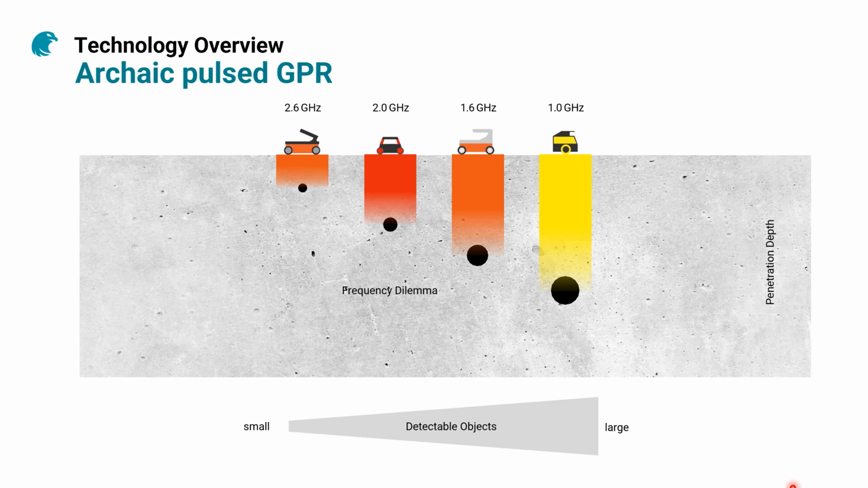For example, over here, you can see that you can penetrate deeper, but the object that you are seeing has to be a bit larger compared to the other ones. And the horizontal resolution, that means the resolution that you are seeing things in the horizontal way, is worse as you are lowering the frequency.